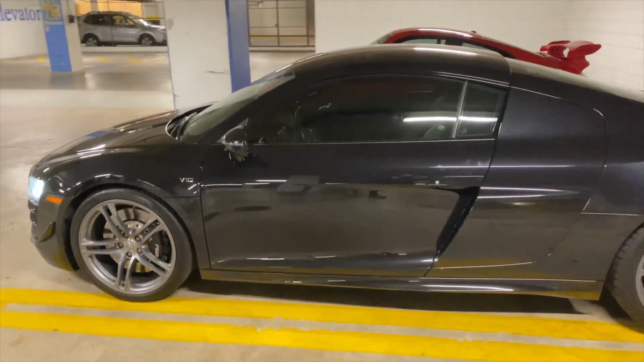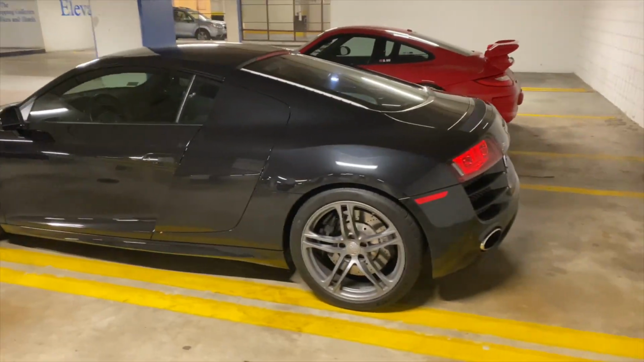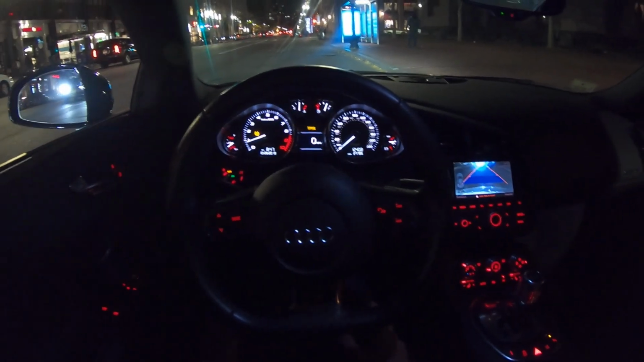So all the guts up front are gone. So this is a proper driver's car, guys. Let's go take it through some tunnels.